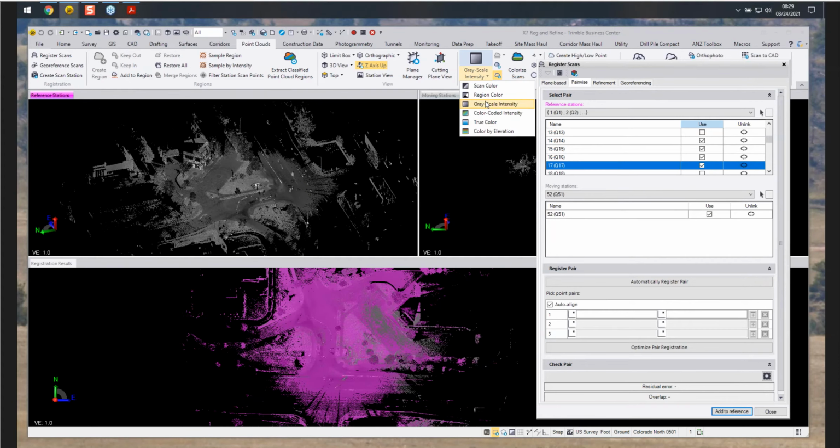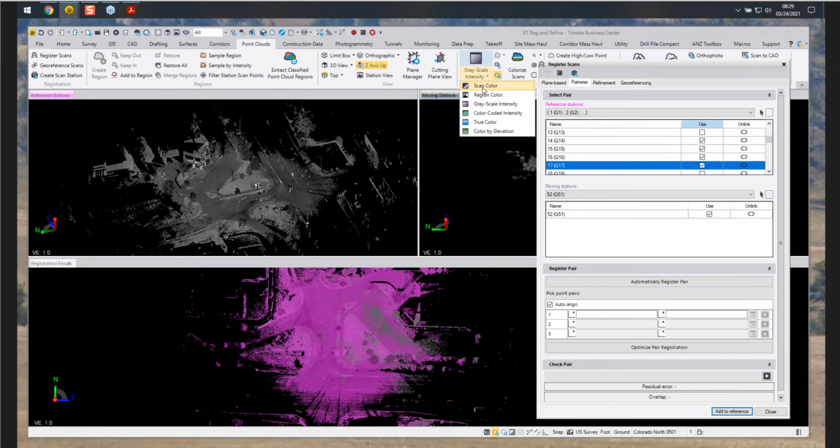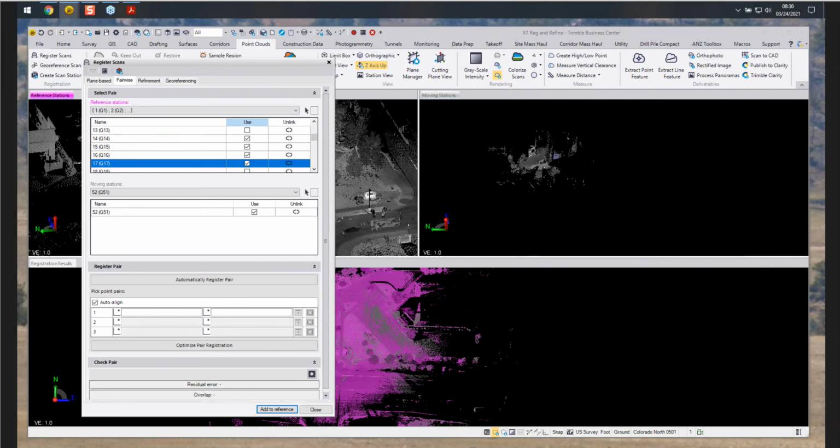And same thing up top as well, depending on how you like to view things. We can go to true color, and if it's grayscale intensity, we can change that to scan color as well. But I like to work in grayscale. That's my preference. Okay, so now we'll register the scans.